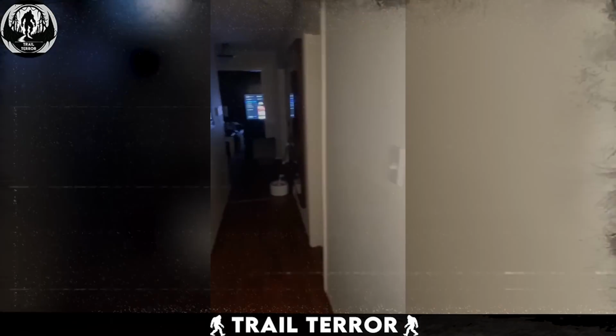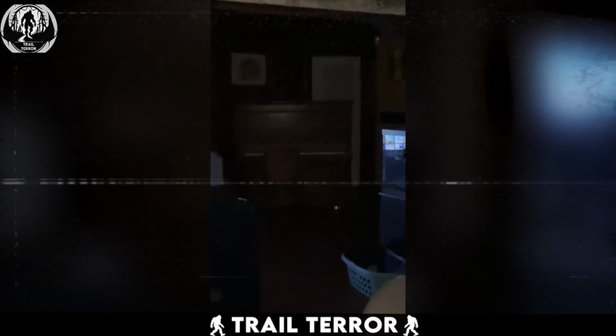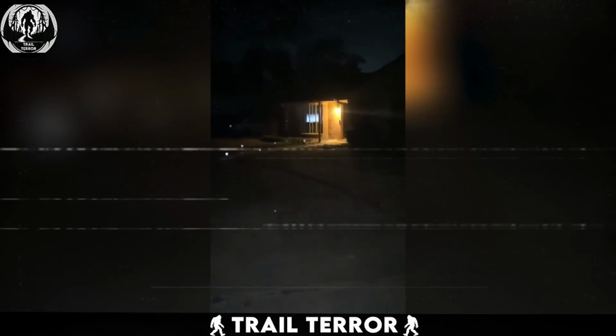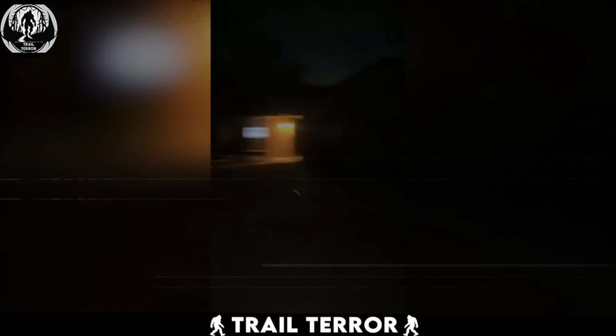and decided to check again. When he went back in, he saw the piano still playing, yet there was no one near it. But that wasn't the end. As he tried to leave the house, the garage light began flickering, while the rest of the lights stayed perfectly fine, almost like something was intentionally messing with him.